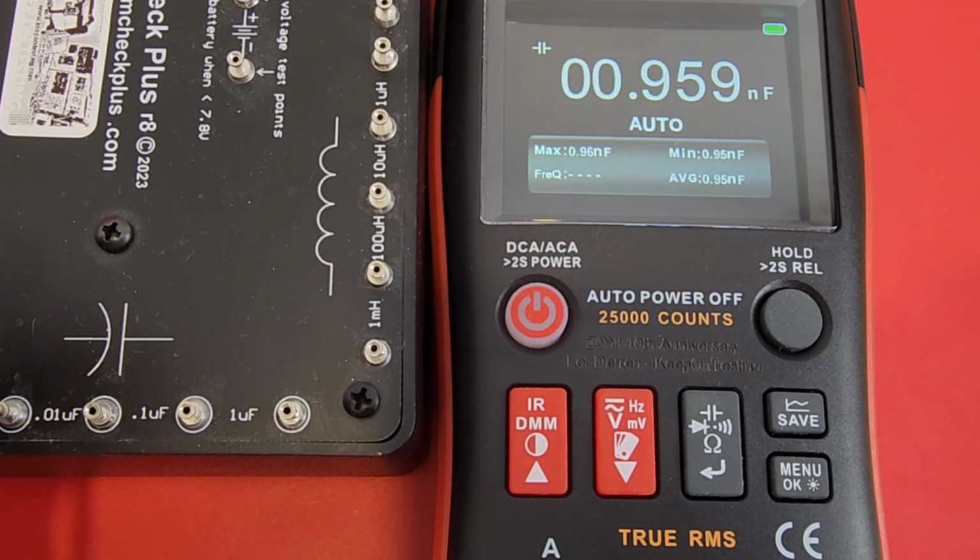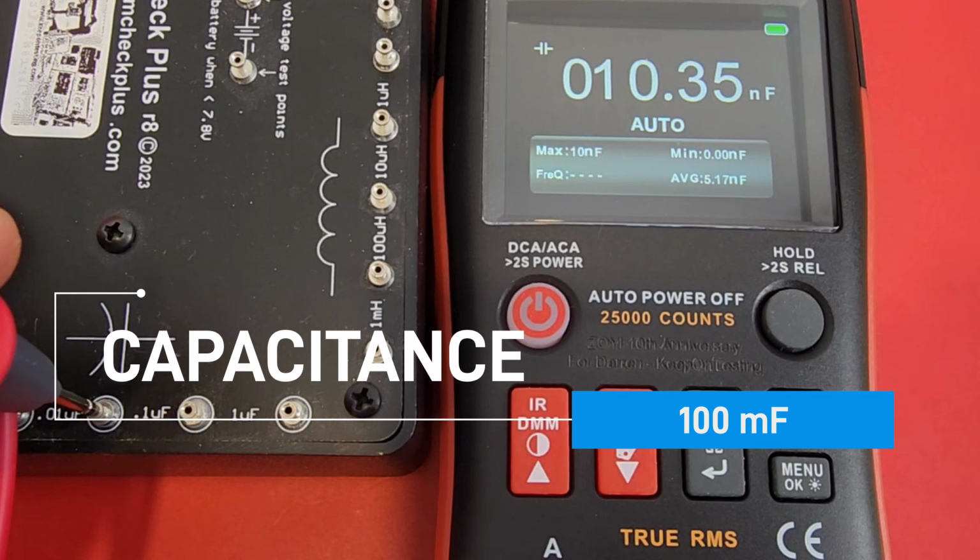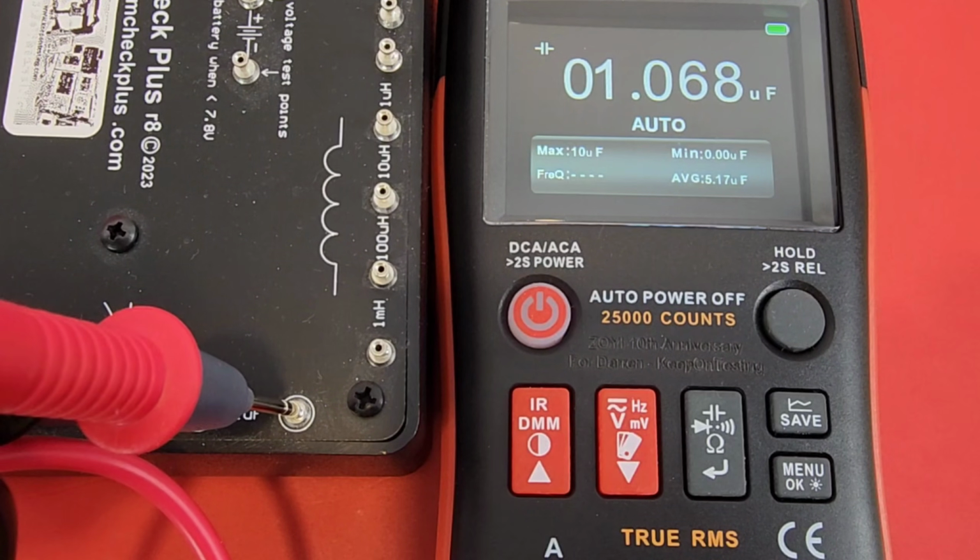1 nanofarad, 10 nanofarad, finally 1 microfarad.